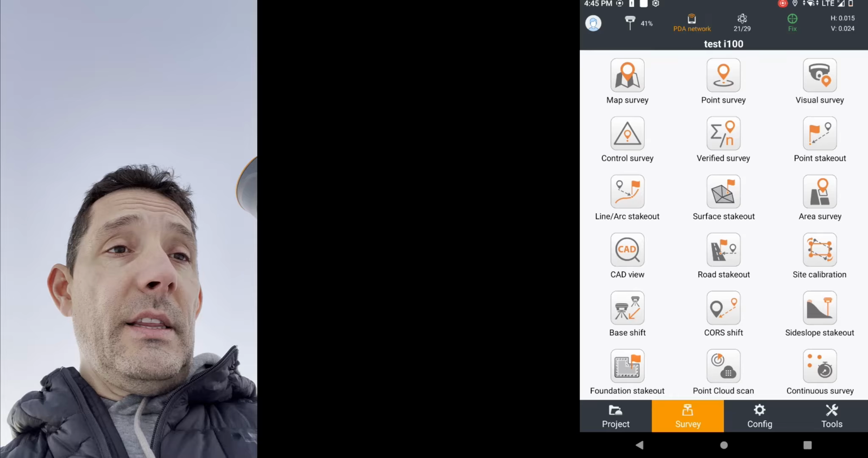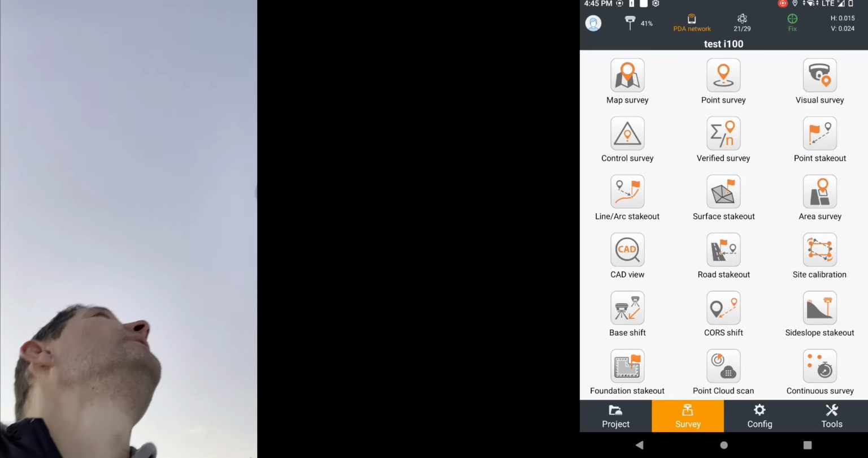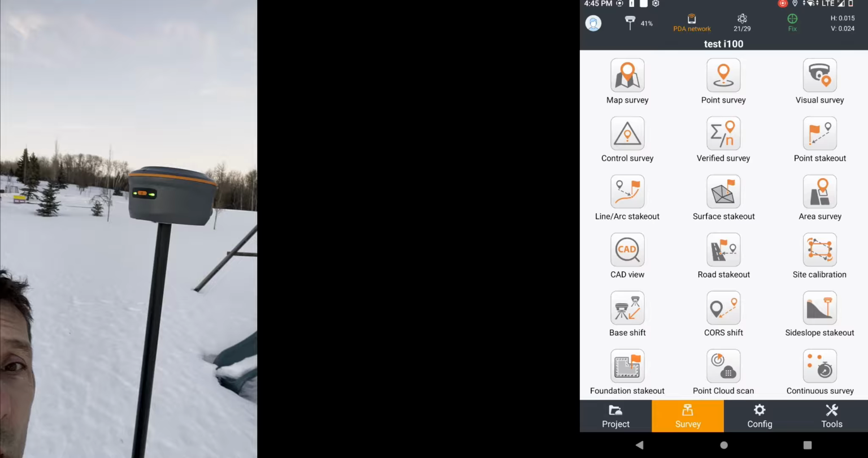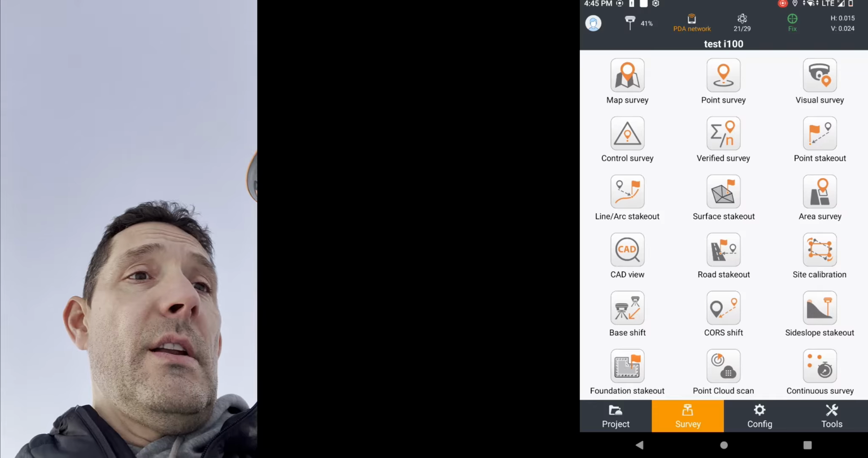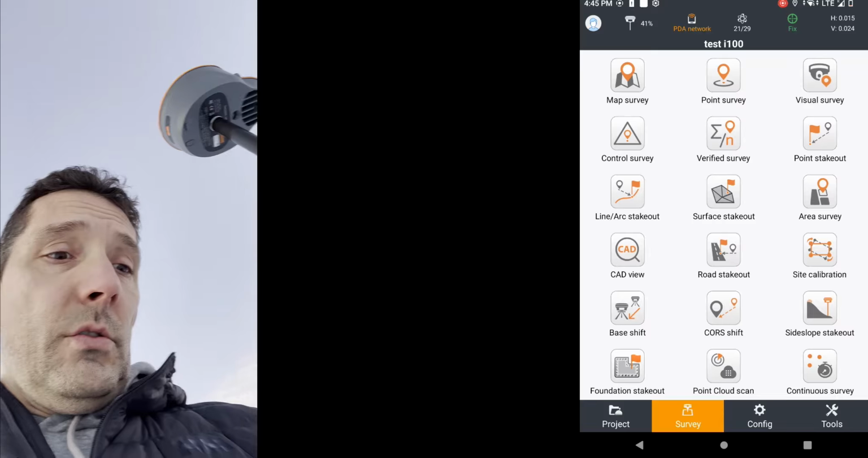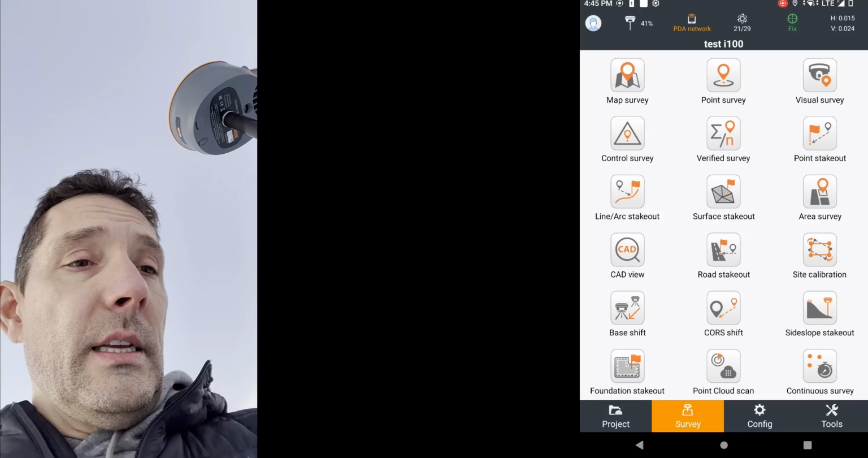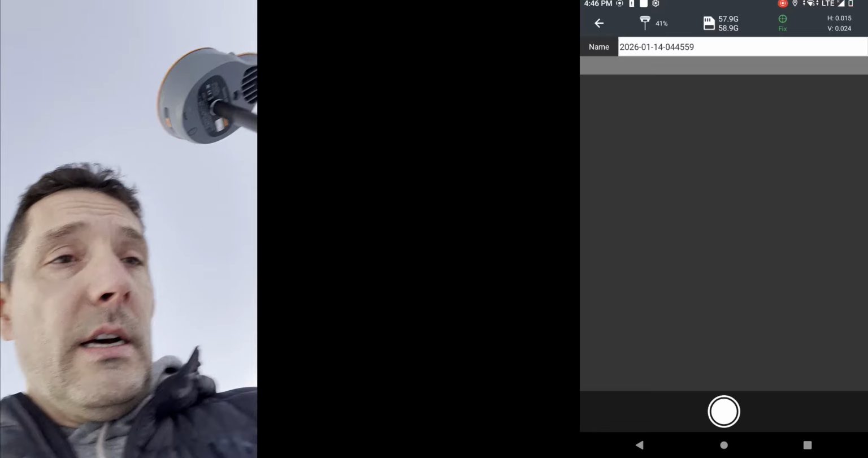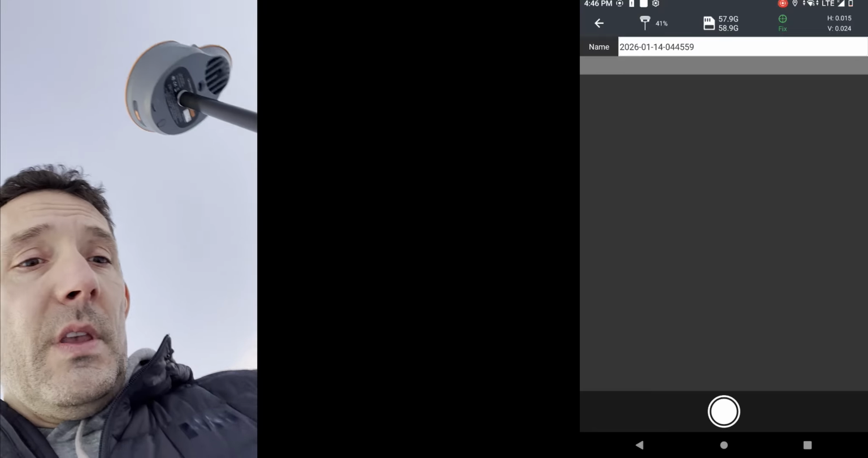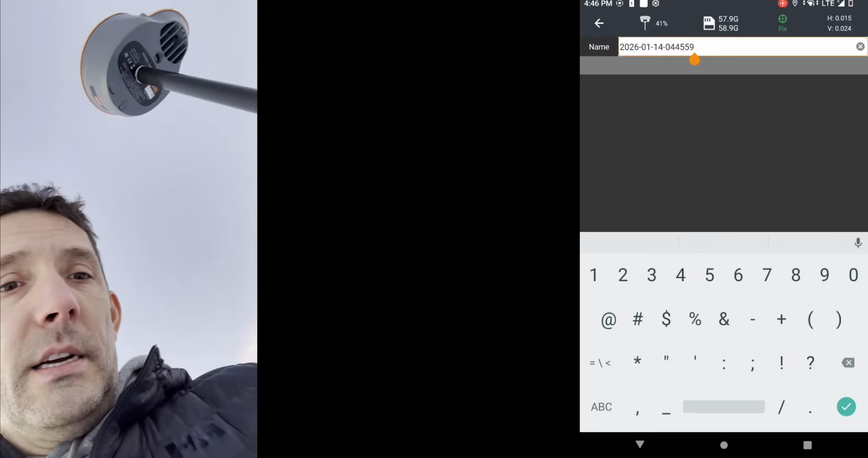So yeah, I'm in my Survey Master here. I am connected to the receiver, which is blinking green, as you can see, which means that I'm fixed. Now I'm going to press on the point cloud and let's see what this does. It's asking for the name. I'm just going to put a dash test here.